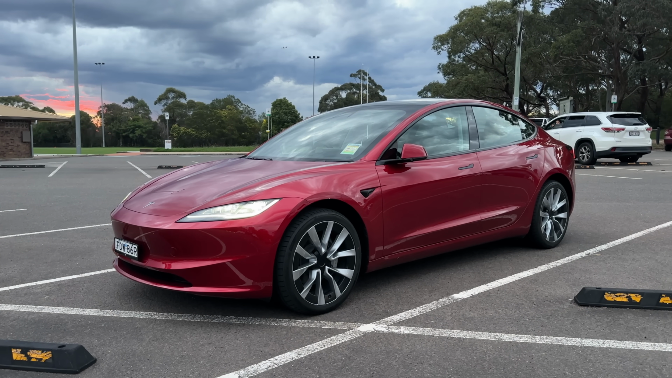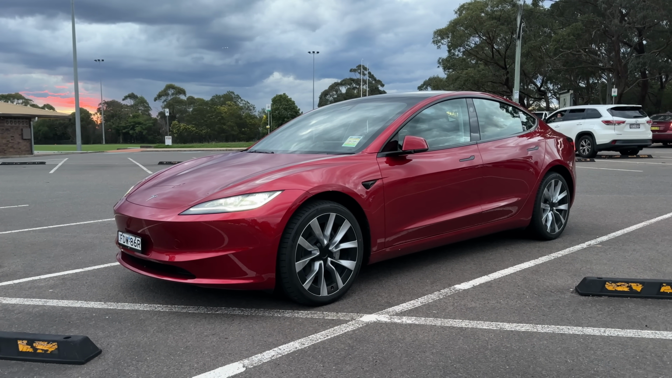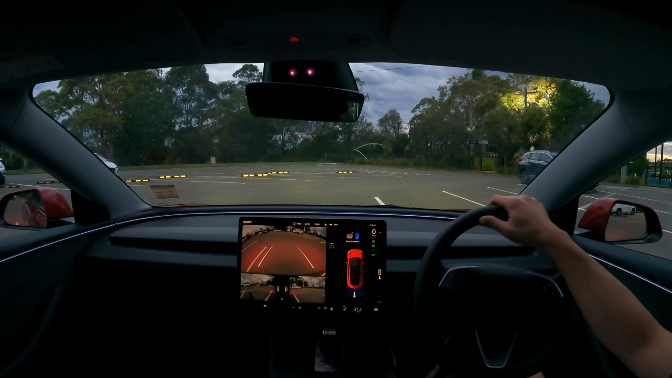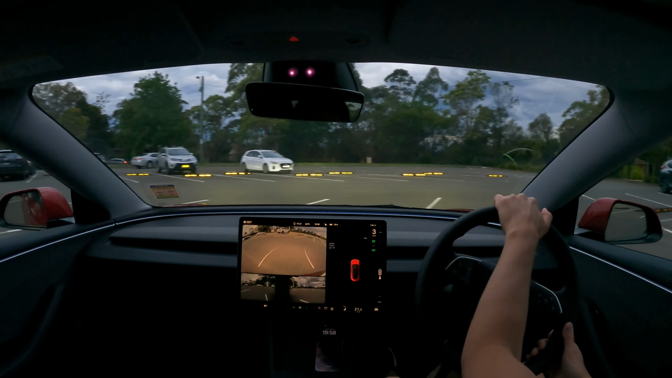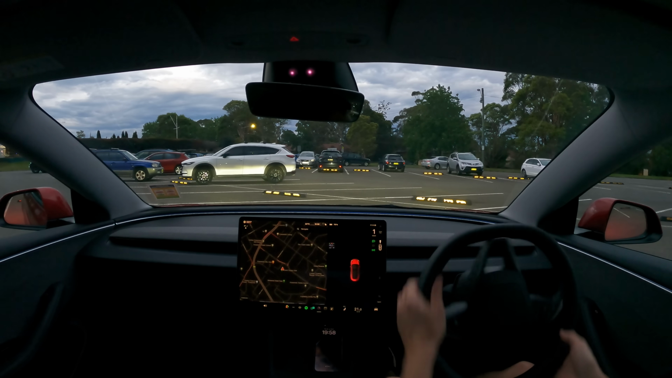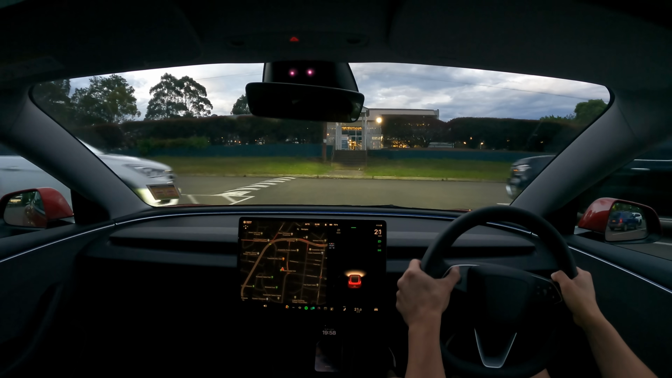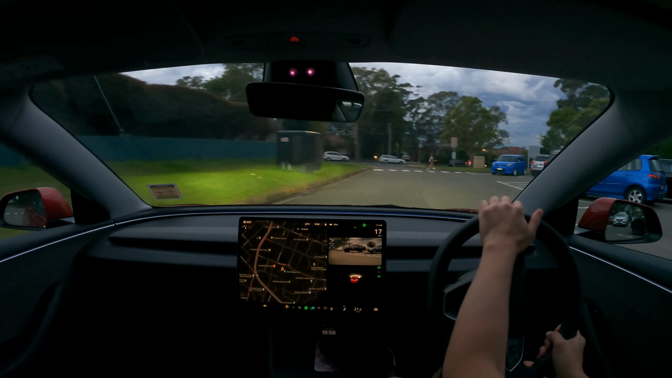Hey everyone, we are off on a night drive in the 2024 Tesla Model 3. Let's go! And another shot for you from the back of the car. Alright, let's go for a nighttime drive in the Tesla Model 3. And off we go. And you'll get to see a good mix of urban roads and highway driving as well tonight.